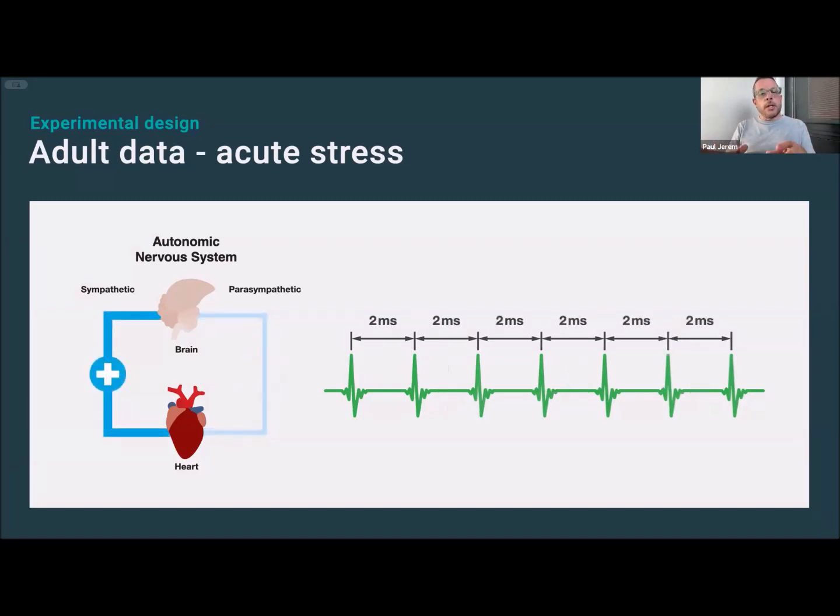Whereas when the sympathetic arm is dominant, so when you're acutely stressed, interbeat intervals are also much more tightly regulated, resulting in lower heart rate variability. And this means we can use heart rate variability to determine the extent to which an individual is experiencing acute physiological stress.